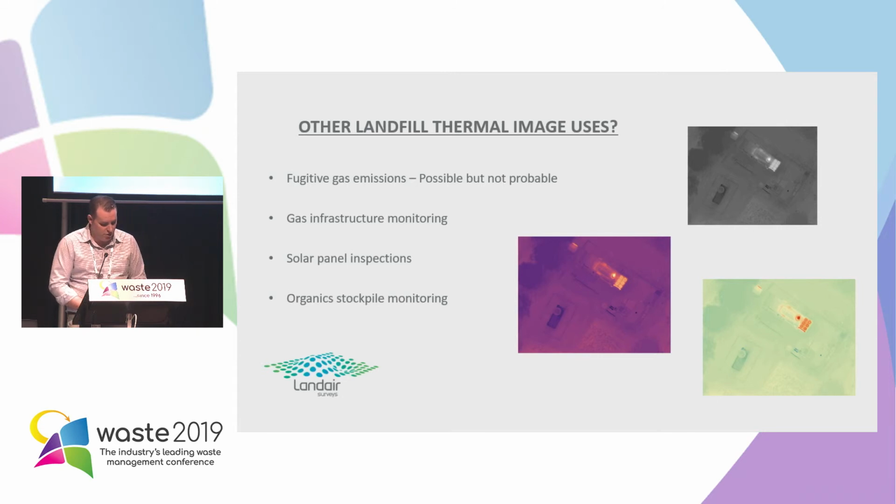But other uses that thermal images are good for: gas infrastructure monitoring. So you're talking about above ground leachate lines, gas wells, gas plants. You can see the example in the images there. You've got in the top right the initial reflectance image. This is a gas plant, and then you apply different filters to get down to meaningful data, and you can take temperature readings from that.